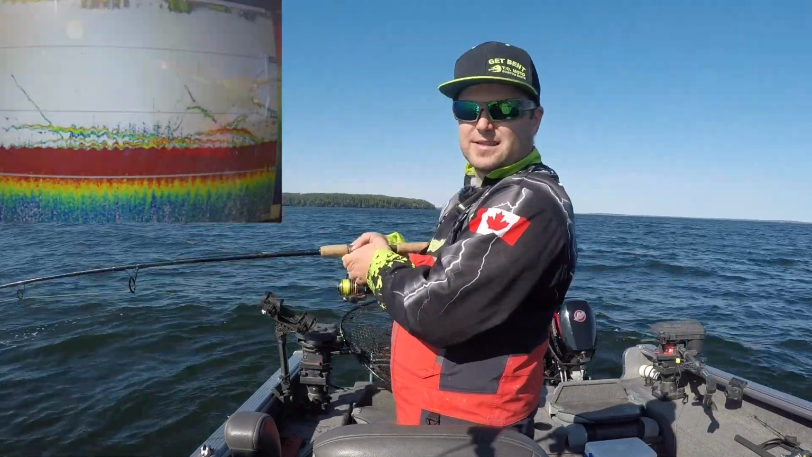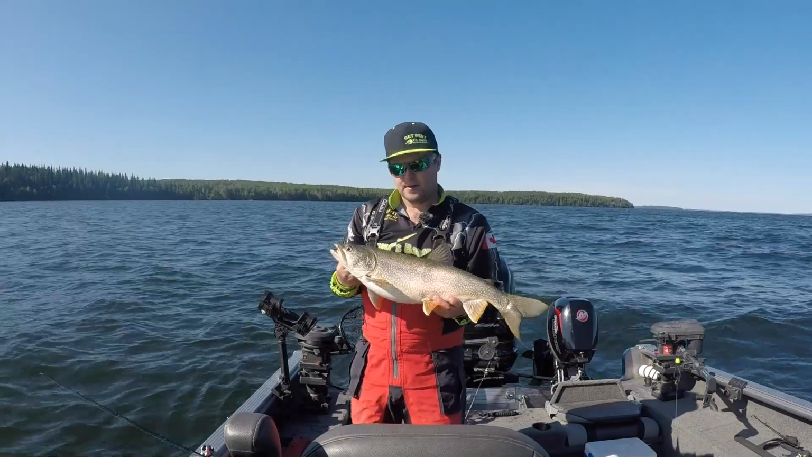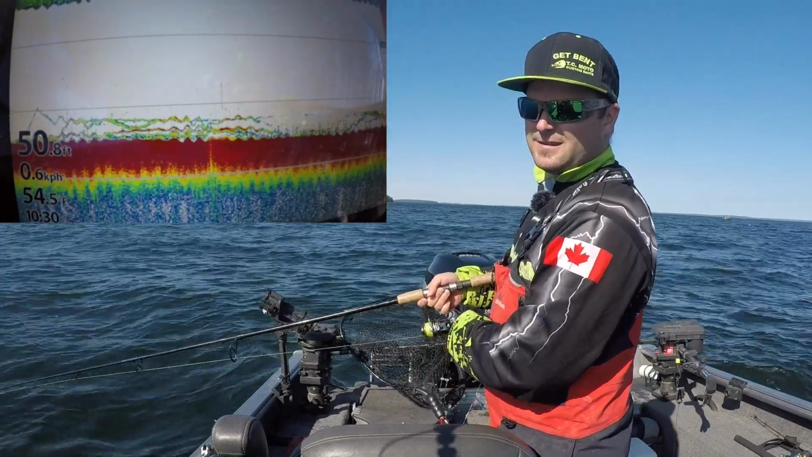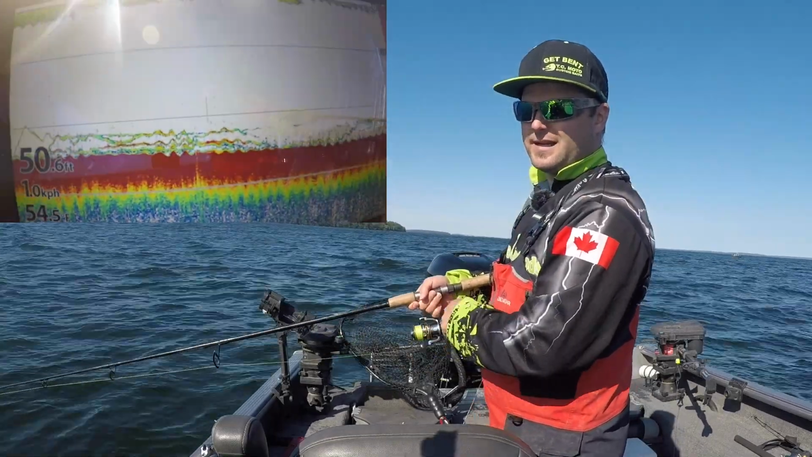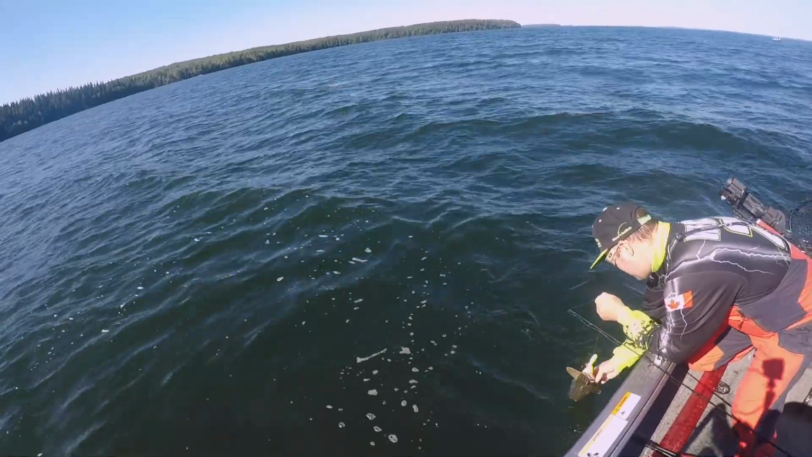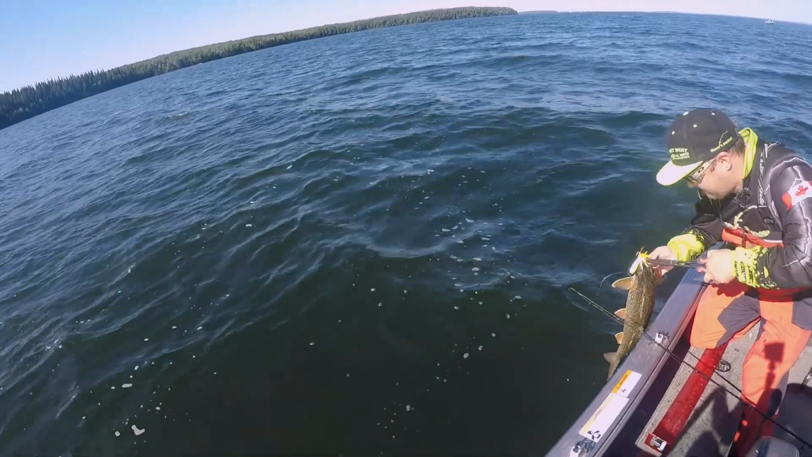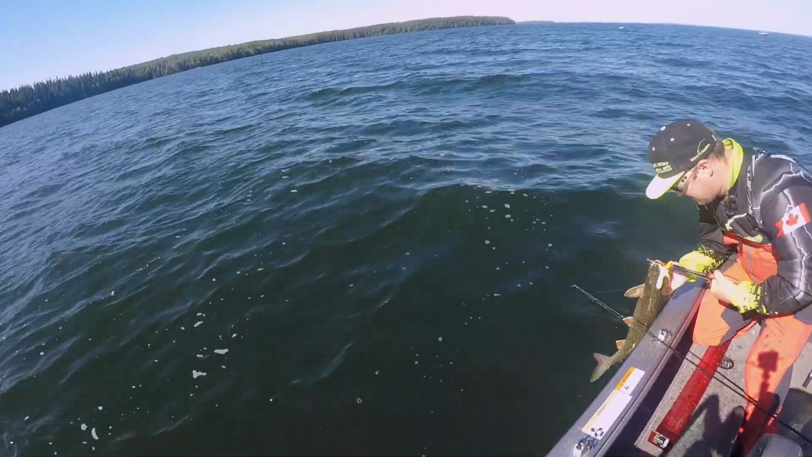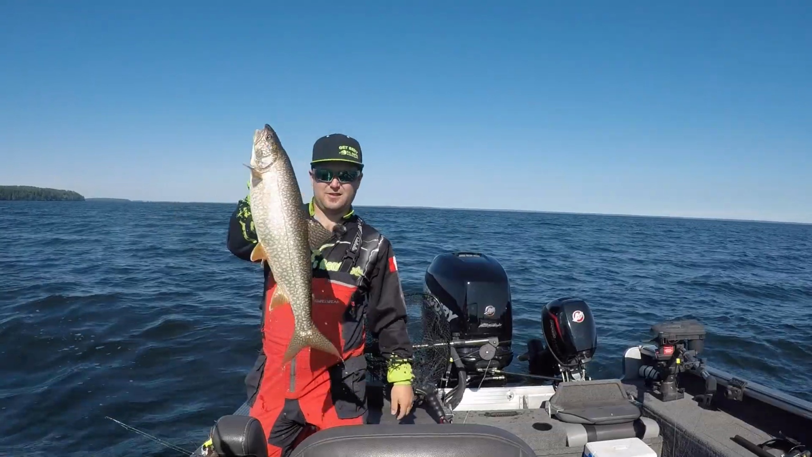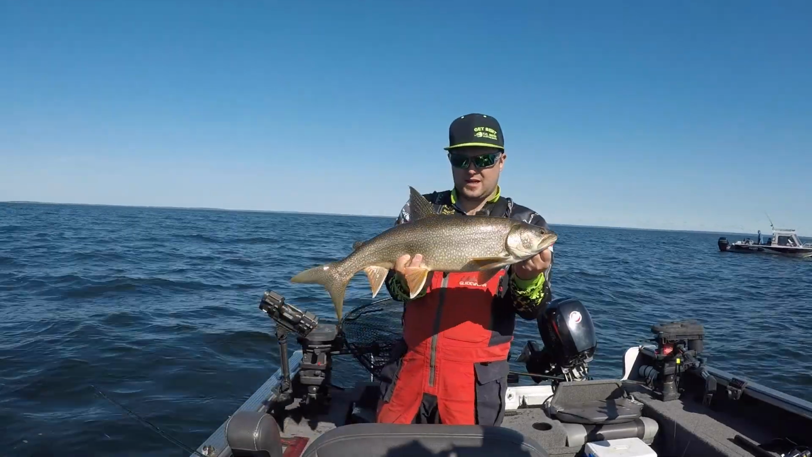School's still pretty active, so we're just kind of sticking with them here. Another nice healthy lake trout. Pretty much the standard size out here. Get them back in the water. Wow, I got some coming here. There we go. It's another little guy. I'll get him back down there. It's another beauty laker. Get this guy back down.